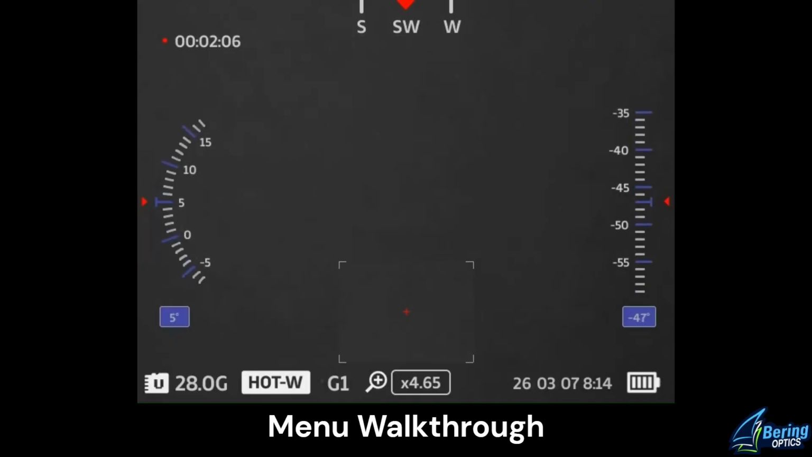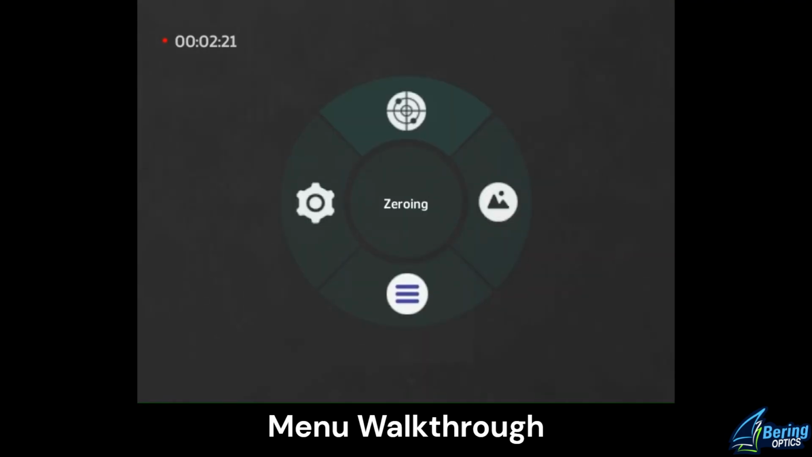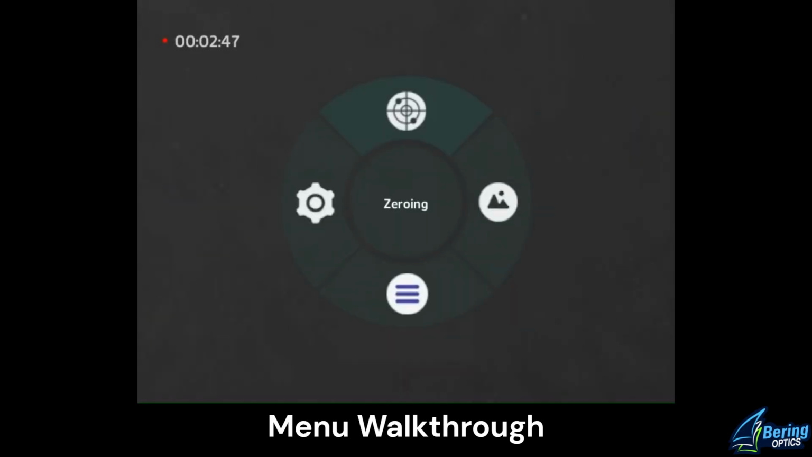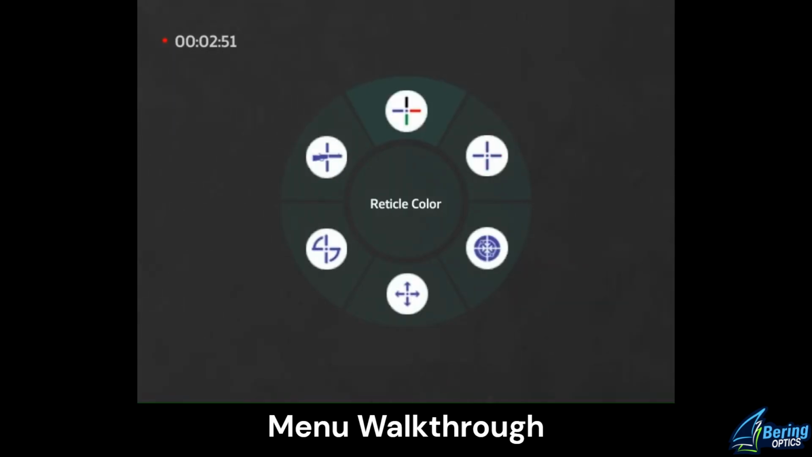Okay, next up is going to be the zeroing submenu. Clicking in there, we start with an aim profile. So the MPVO scope will afford you with 4 different profiles, G1 through 4. We'll leave it at G1, but essentially you can set up different zeros for those different profiles for different ammunition, different rifles, whatever you may be attempting to accomplish. We have reticle color, of which there are going to be 4: white, red, yellow, and green.